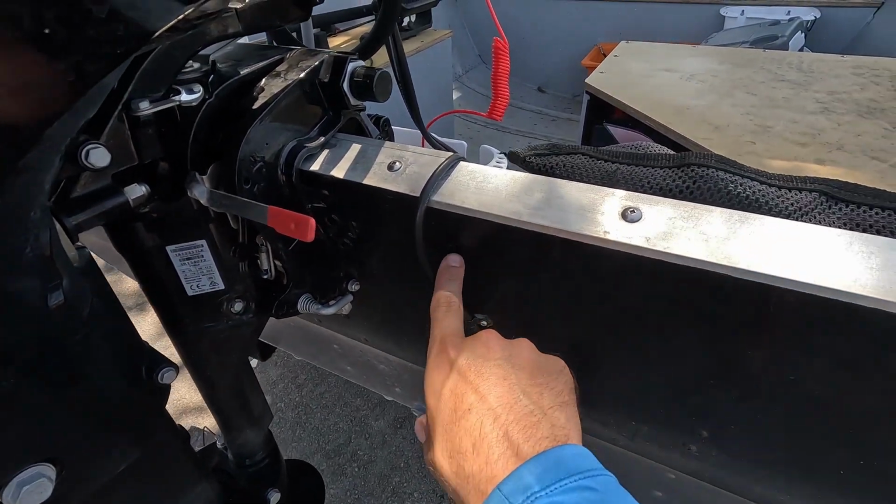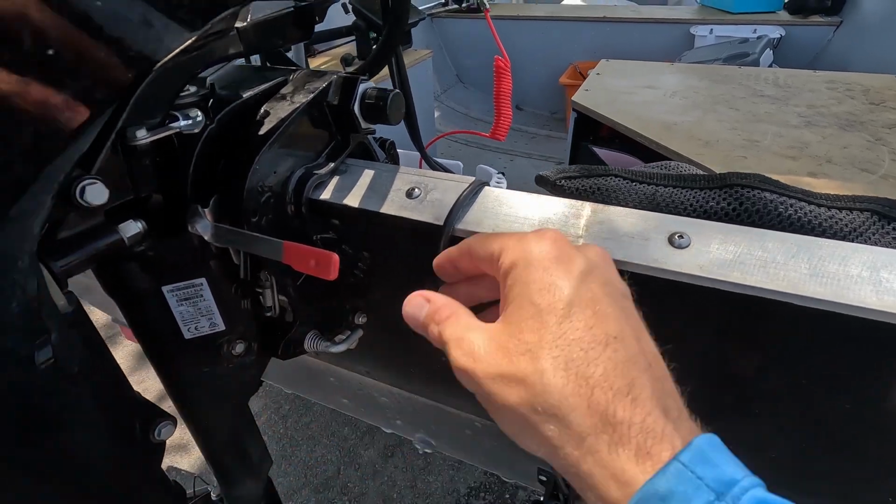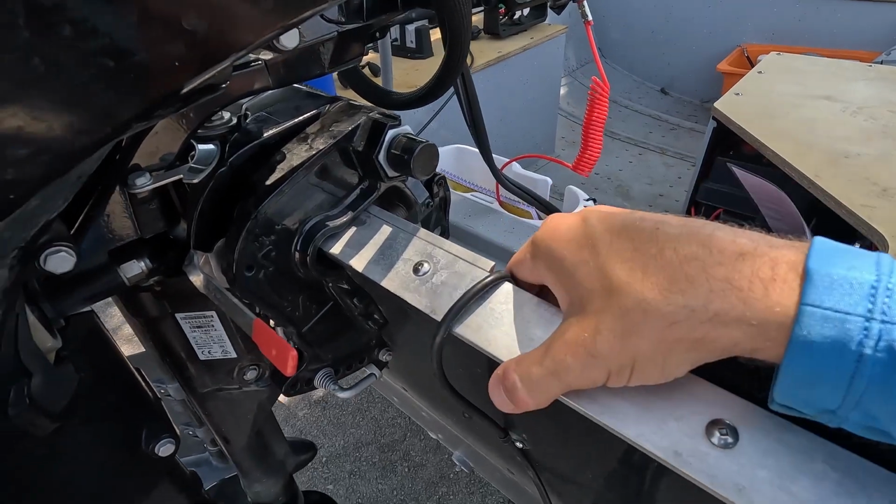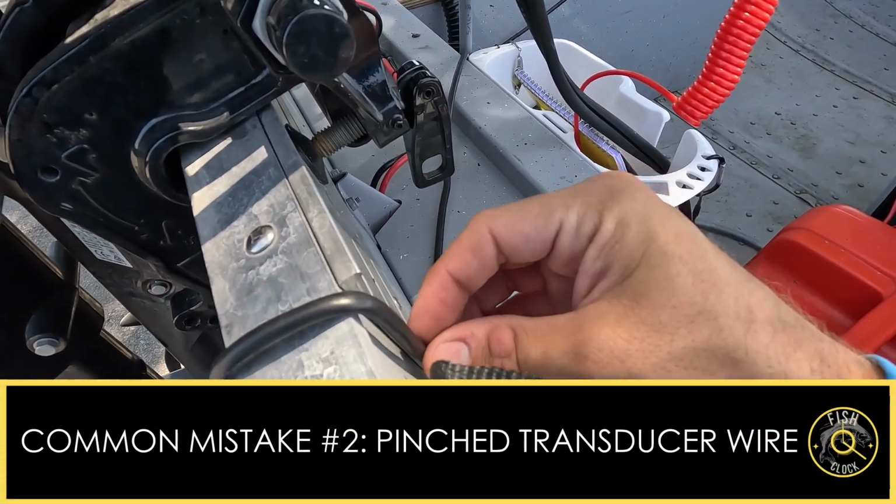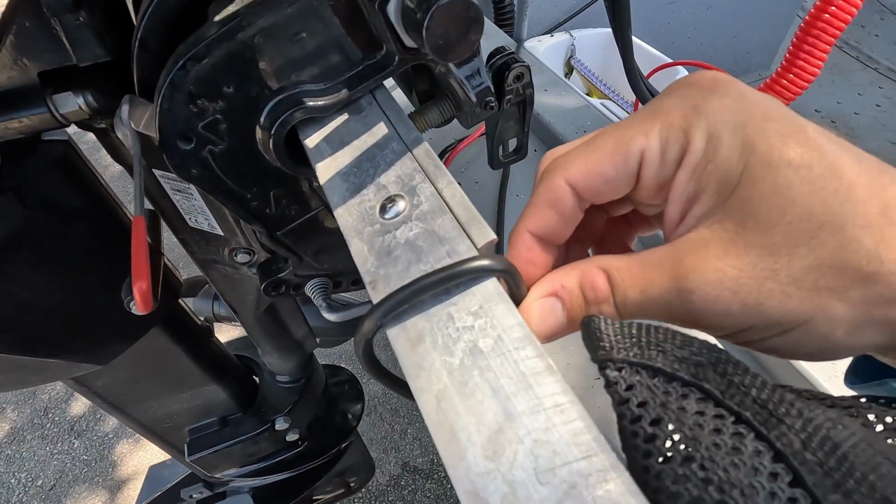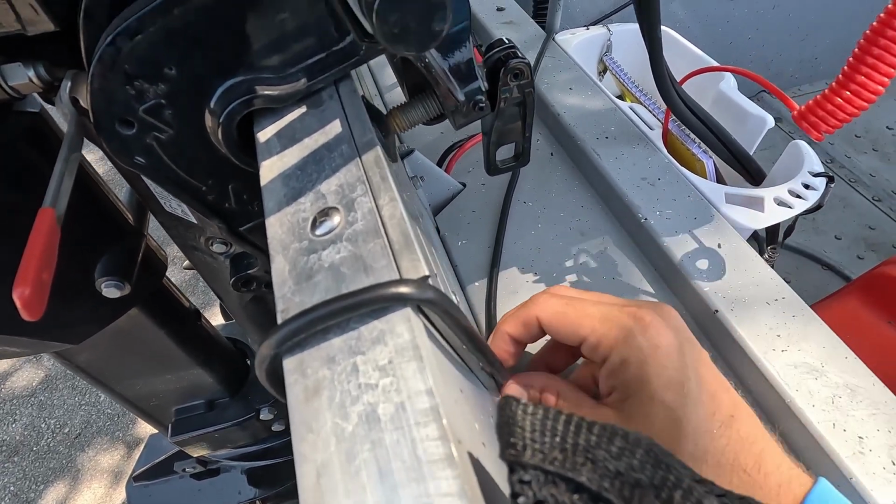You're actually supposed to drill a hole through the transom and run it through there. I haven't done that yet, so that's something that I have to do. But you want to avoid doing any really sharp, 360 degree turns with this cable. Any sharp angles on this cable can really damage that connection, make it poor.